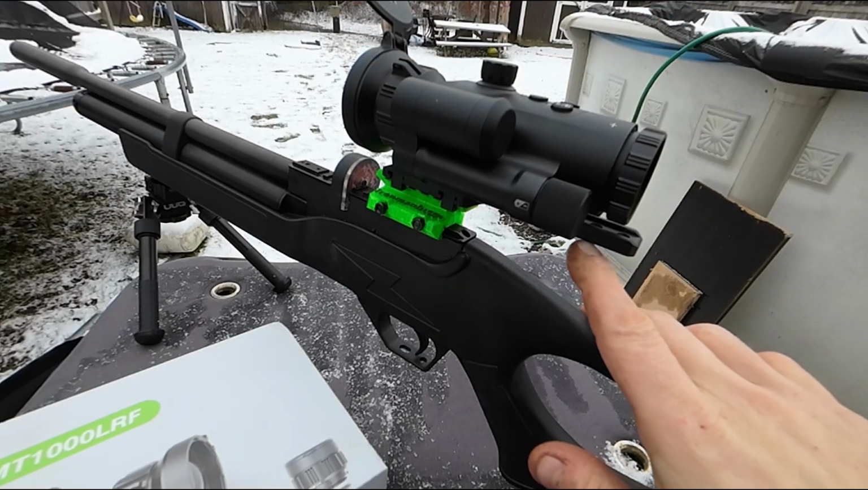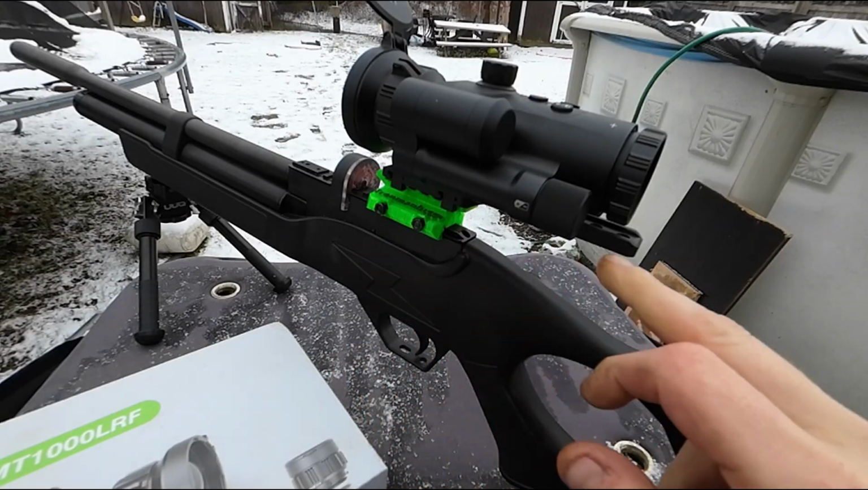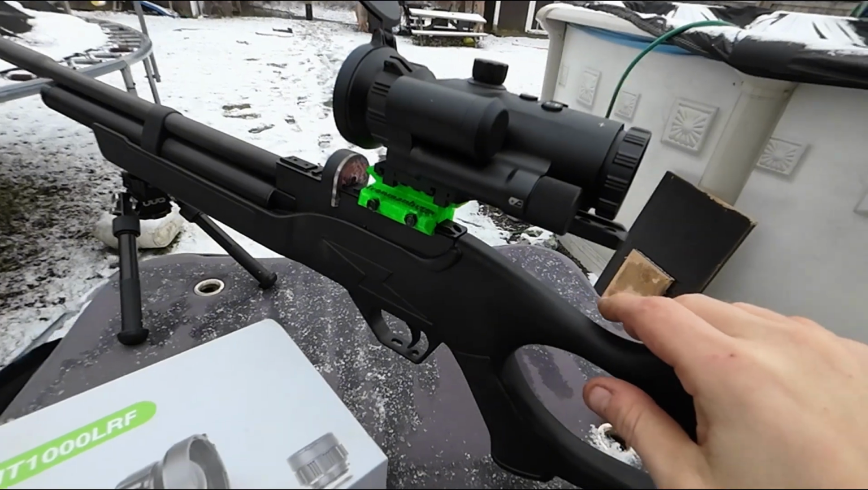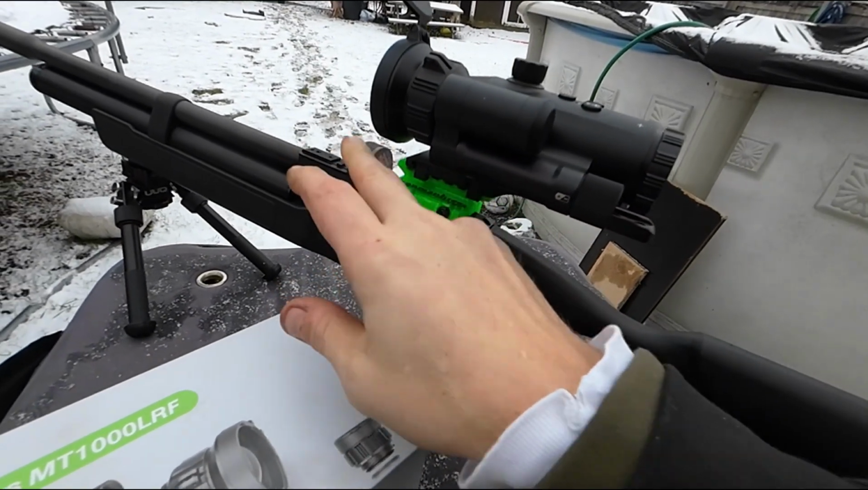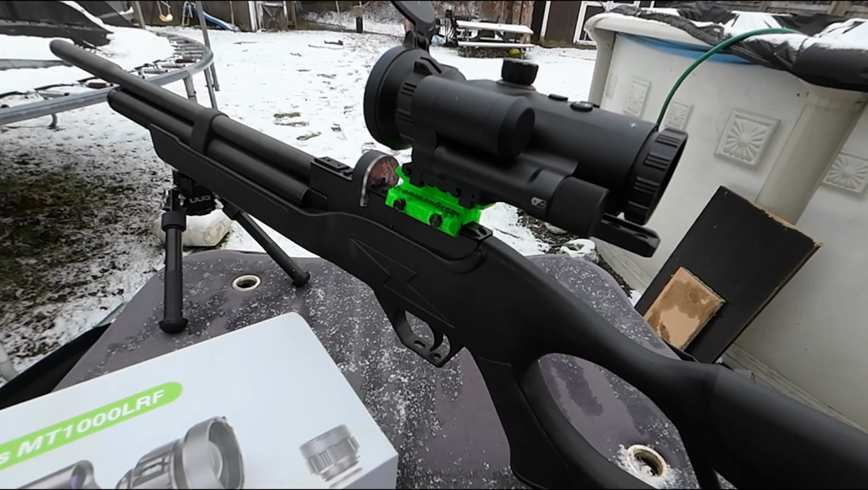It's got the quick mount on the bottom. You put your bolts up into the bottom of the scope. You can adjust it along its axis. It's nice because all our air guns, you can mount it to the back and there's plenty of room to put your mag in. We're going to cover some features of this today.